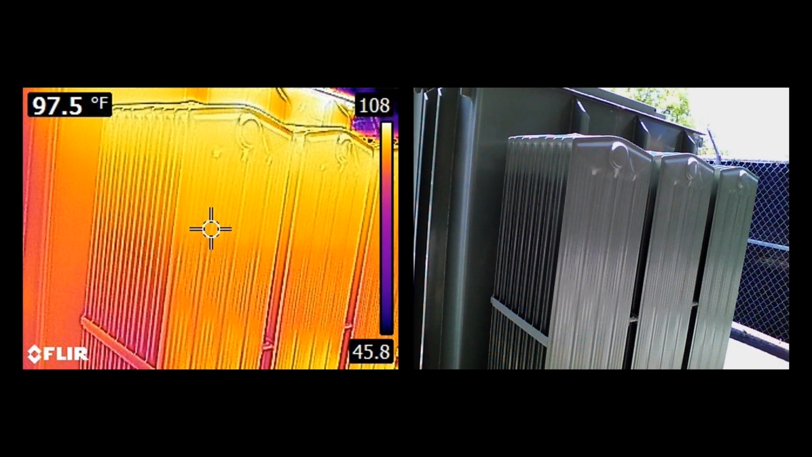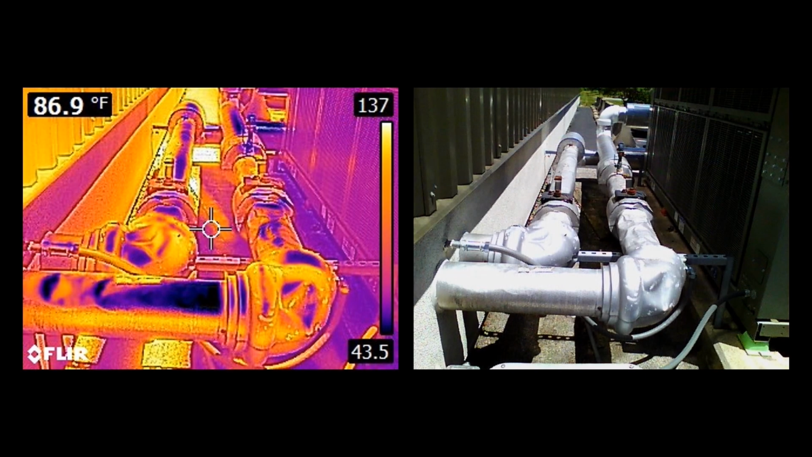These shots are taken behind the transformer where the cooling fins are located, and we can see the difference in temperatures from the top to the bottom as we would expect. One here is the water cooling system going into the building, and some interesting takes on the temperature gradients in the plumbing.